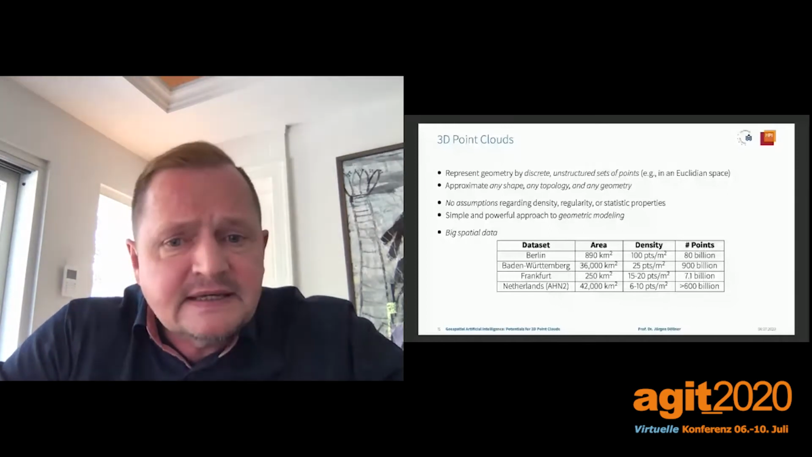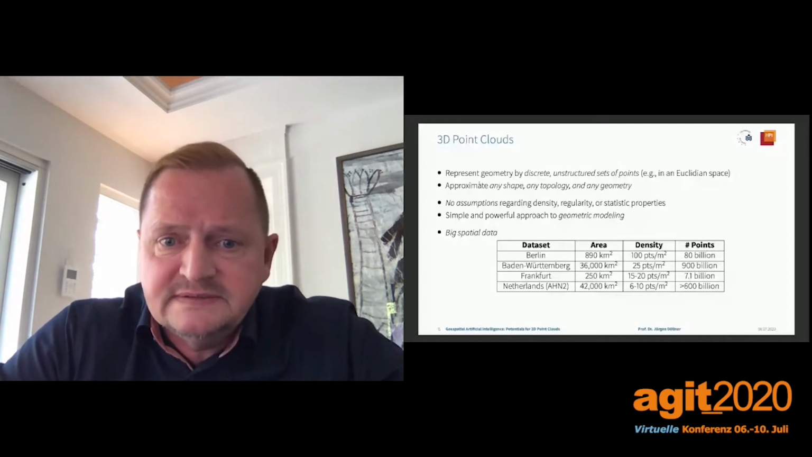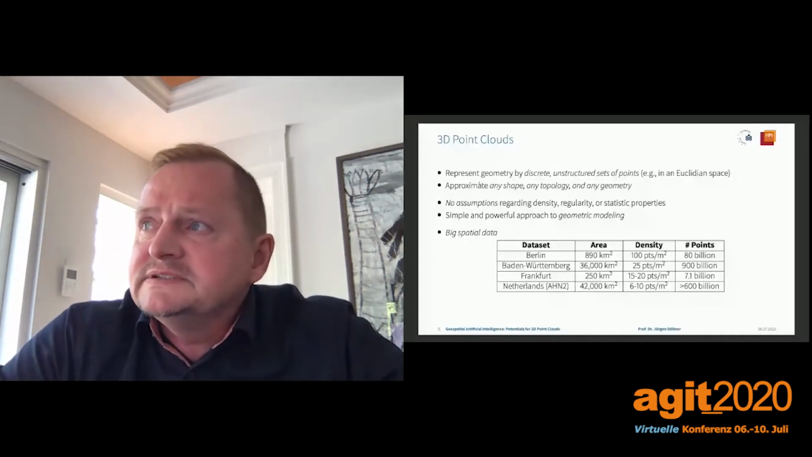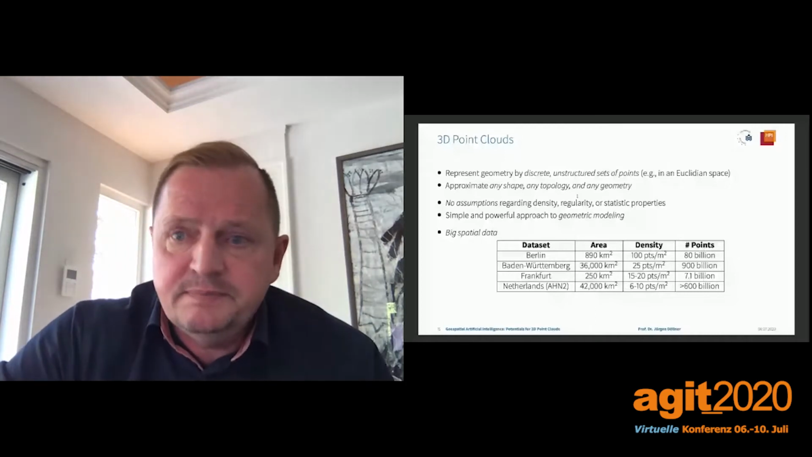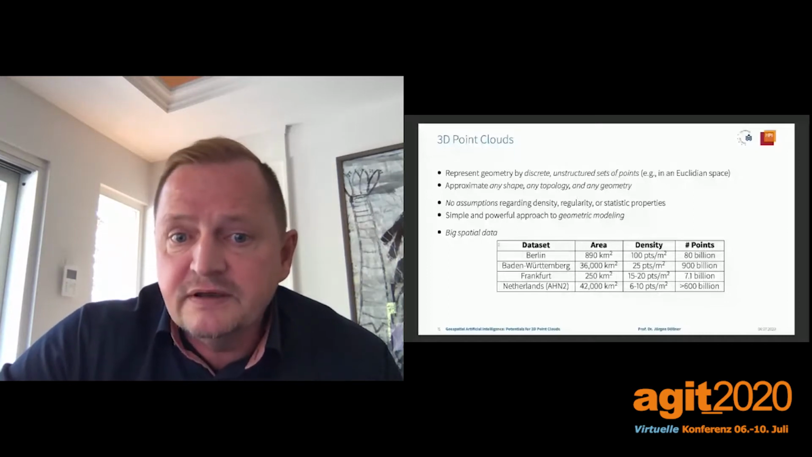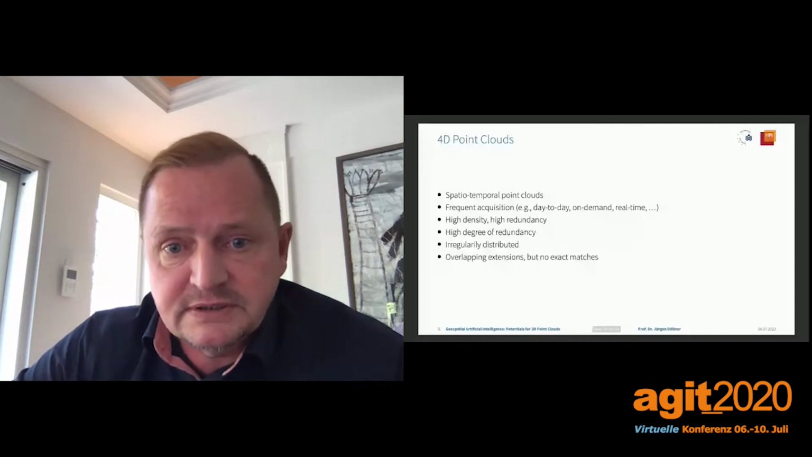And on the other side, they are very handy. They have this wonderful capability and characteristic to be an absolutely general purpose data representation. They make no assumptions about the density of the points, of the sampling patterns, or of their statistic properties. So it's a simple and powerful approach to geometric modeling. However, point clouds by themselves do not have any semantic information. And this is a key point to be addressed by artificial intelligence.